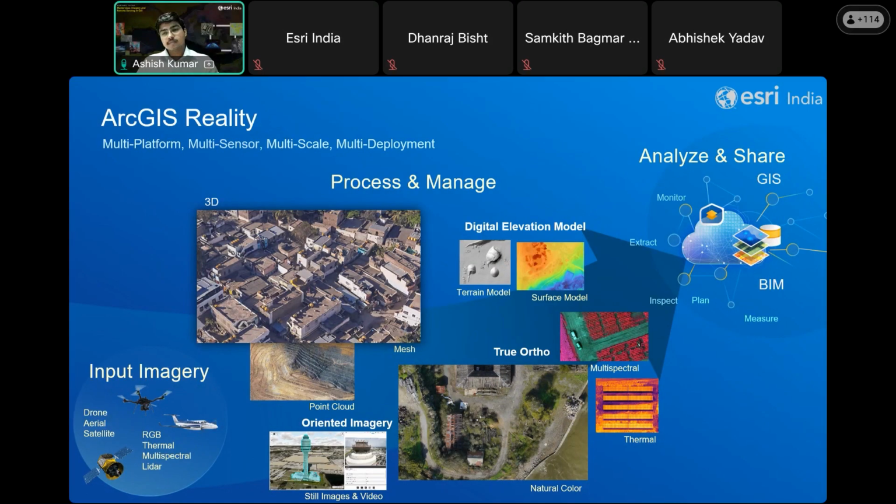It processes this data to generate different types of output, and you can also manage sets of individual still images or video in a geospatial context through oriented imagery catalogs. All these data products then seamlessly feed into a GIS and a BIM to perform a variety of analysis tasks, from inspection to feature extraction.